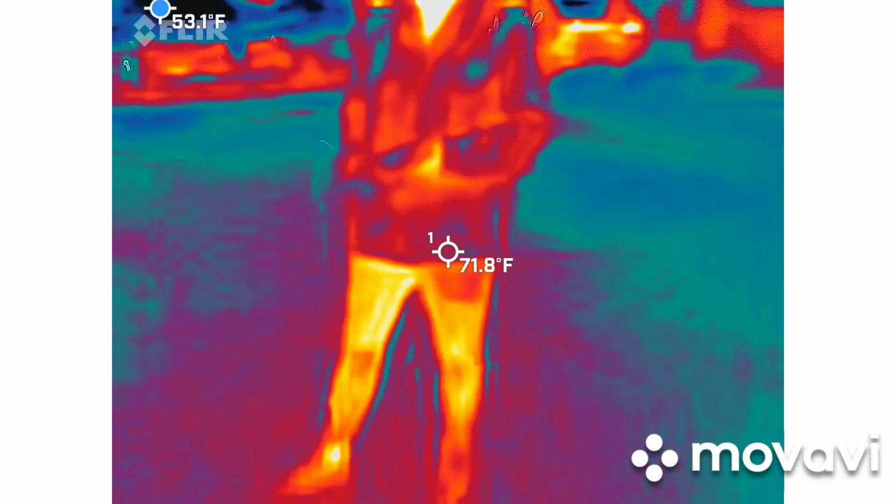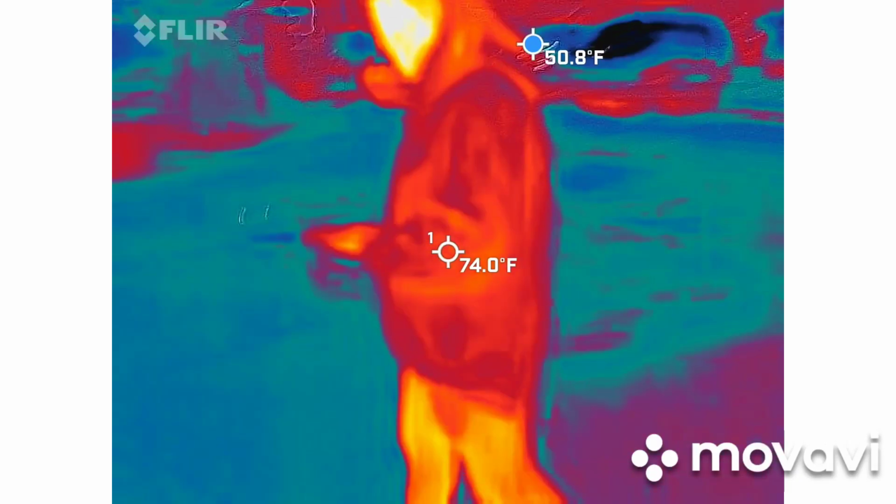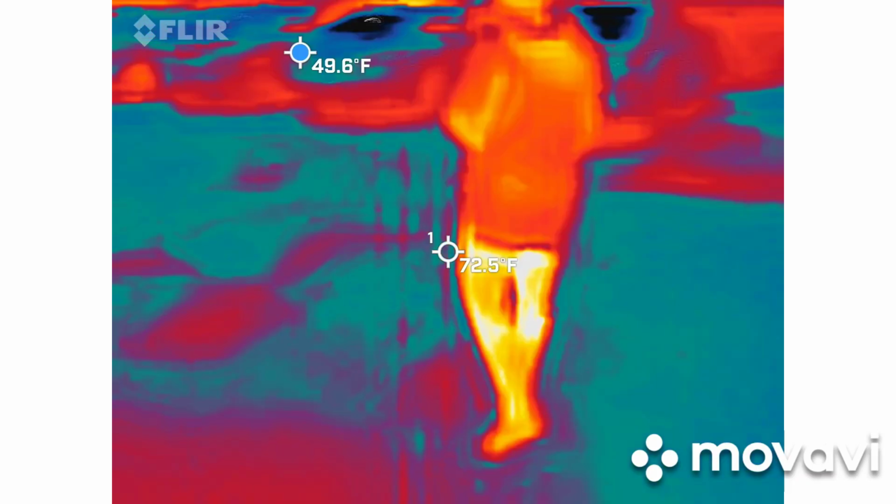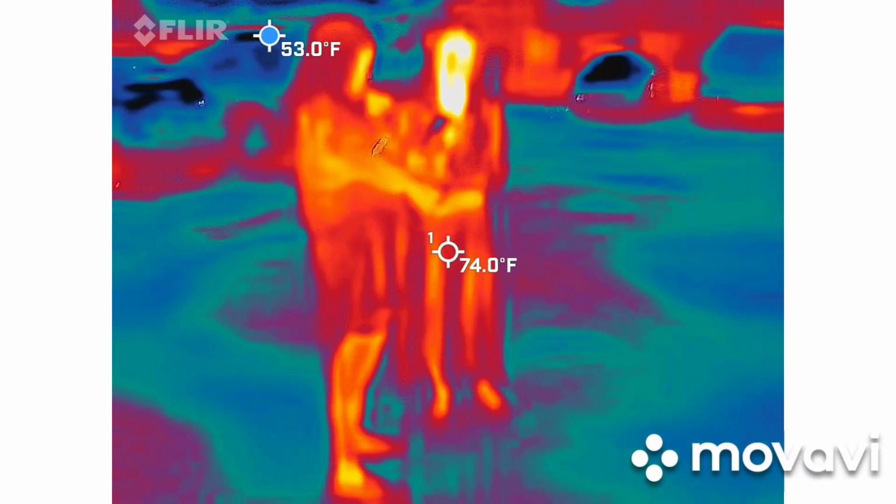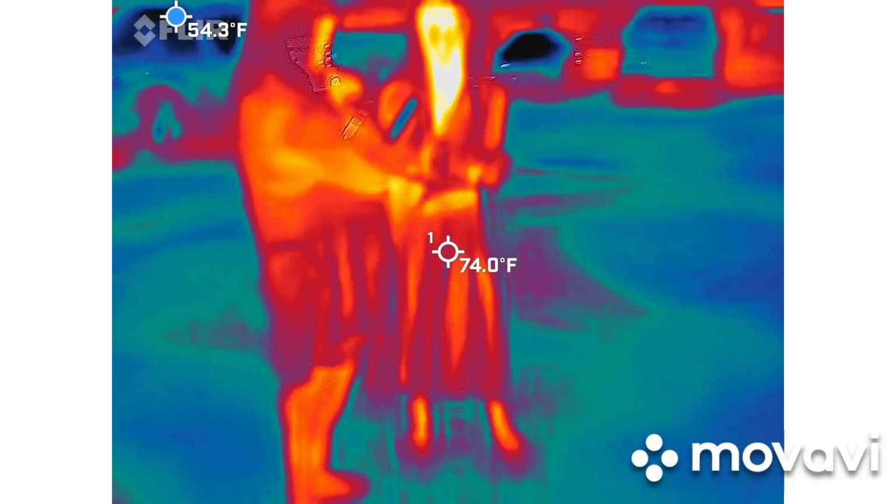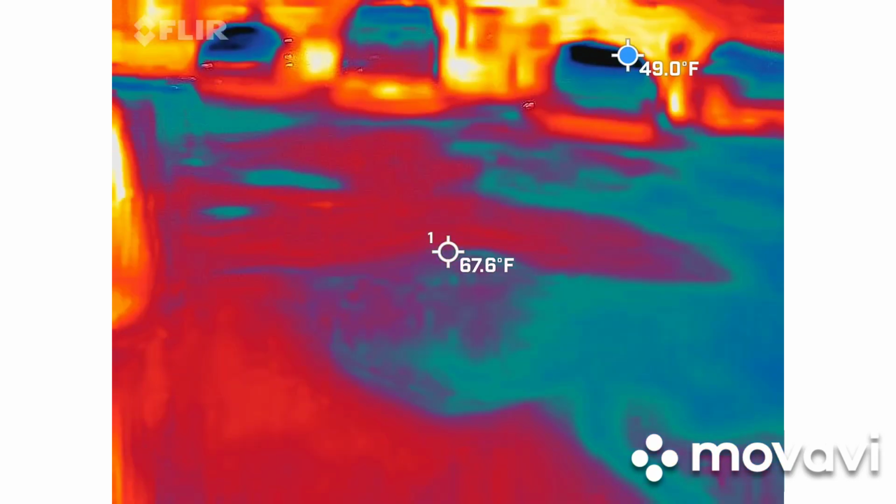Don't get too close to me. Don't just film me, you gotta film everybody. Eliza, can you push it to the purple? Oh, whoa! There's like three people standing around you all in blue.